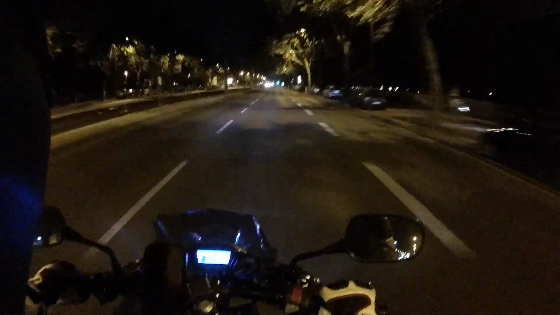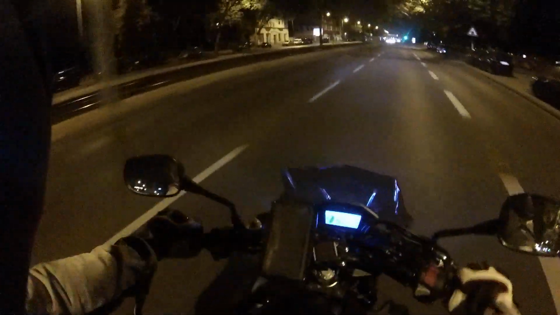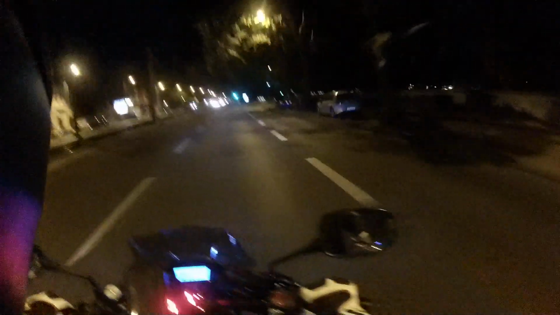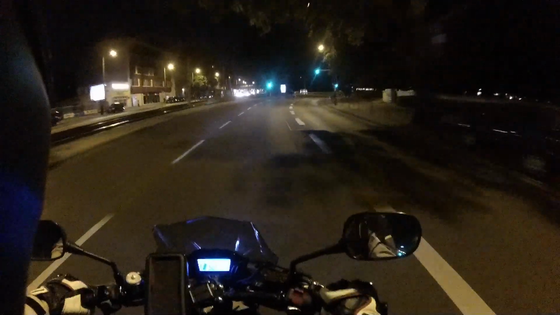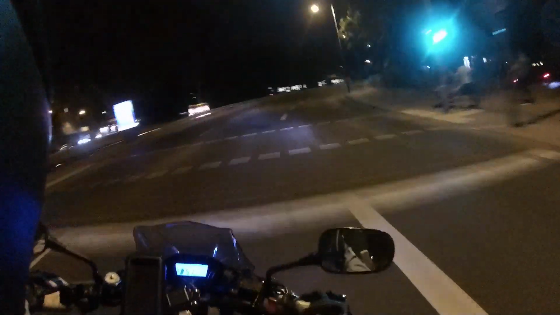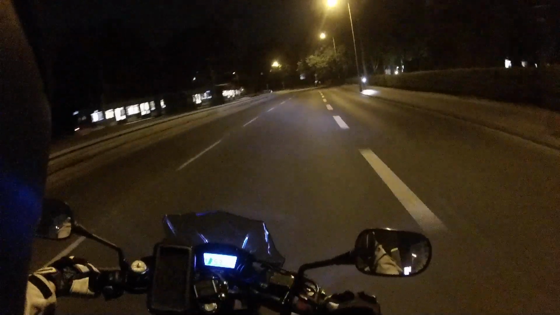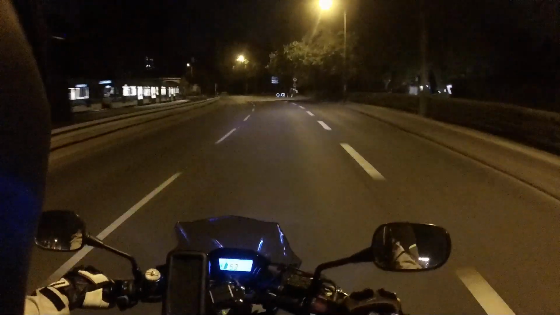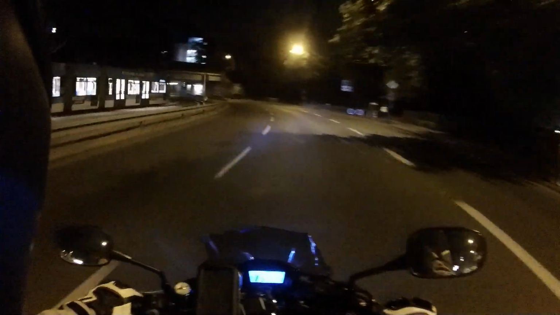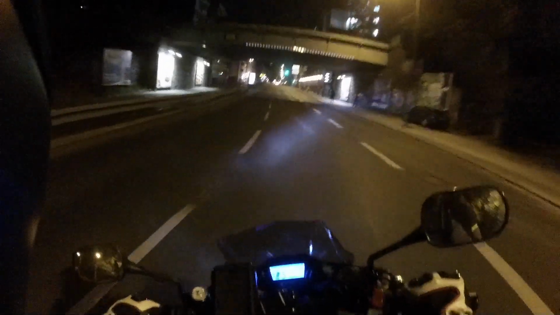Did you pass it already? Went right through it. Was wondering where the flash came from. Was an expensive photo. I wasn't doing much over the speed limit anyways, but it's like 15 or 20 euros that I had to pay, so not a big deal, but interesting.